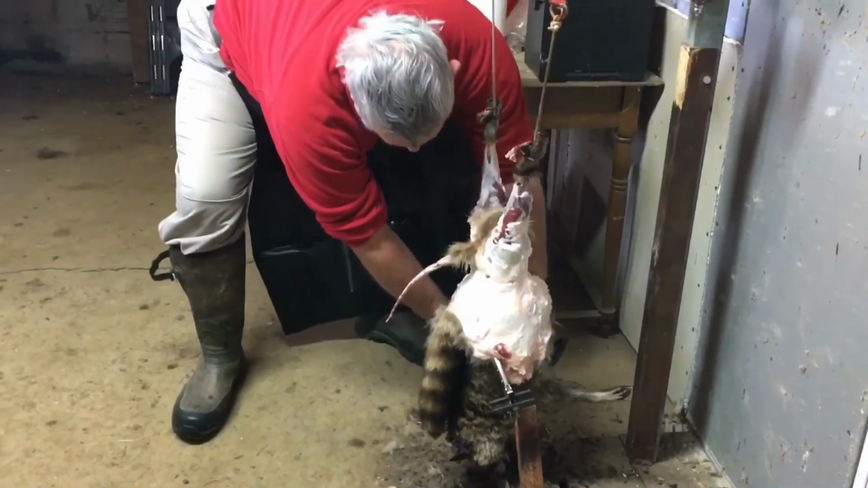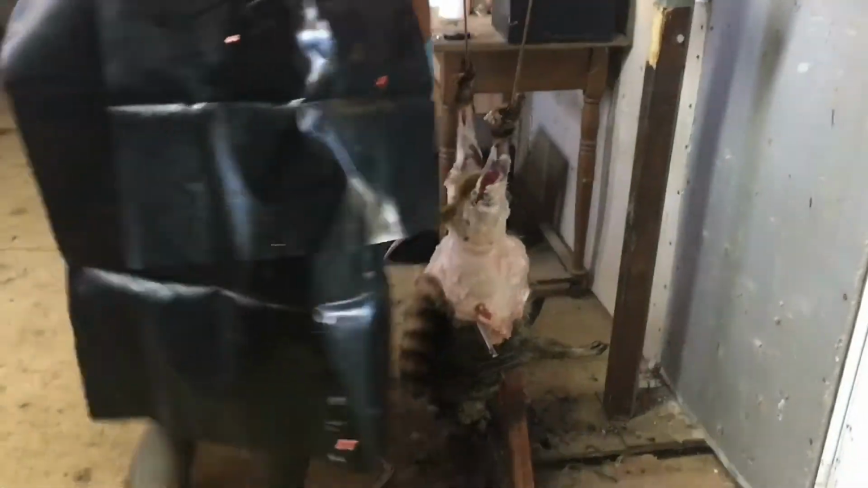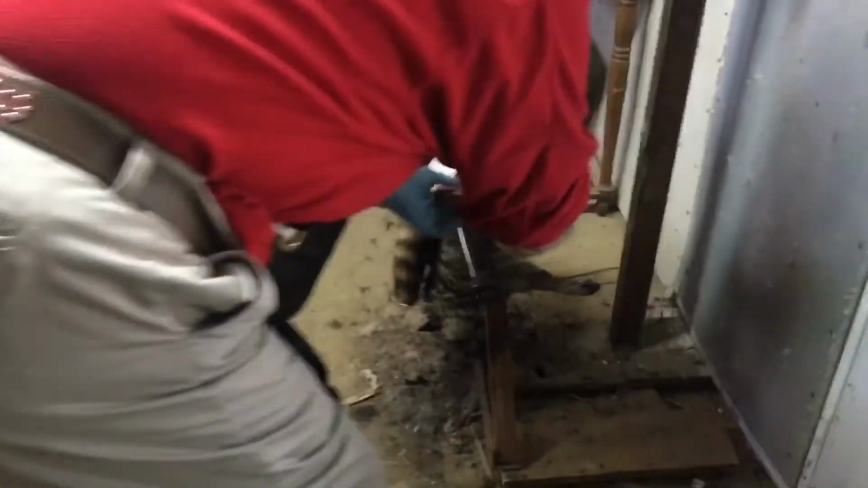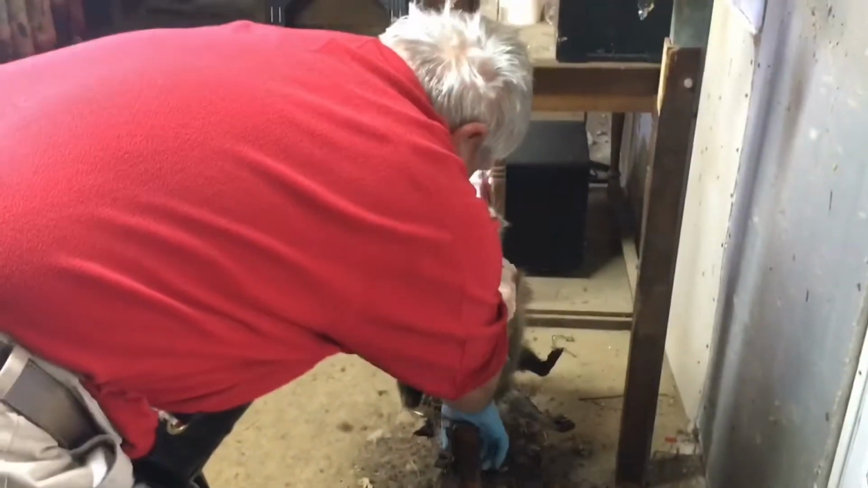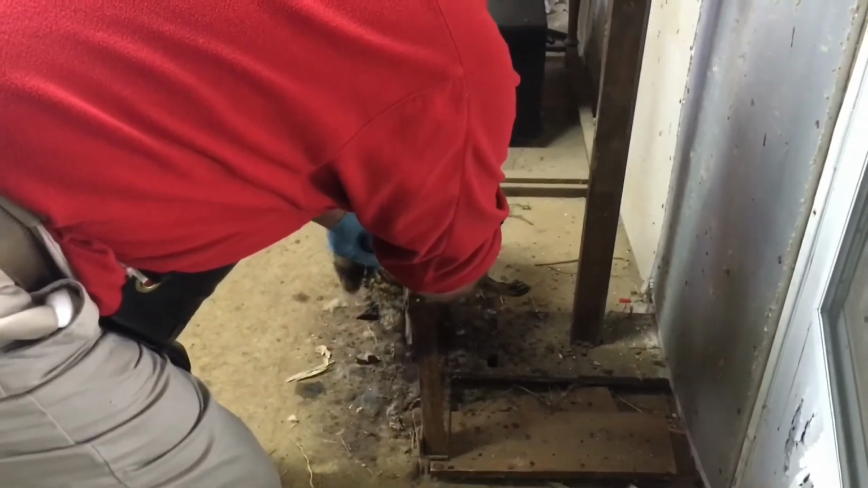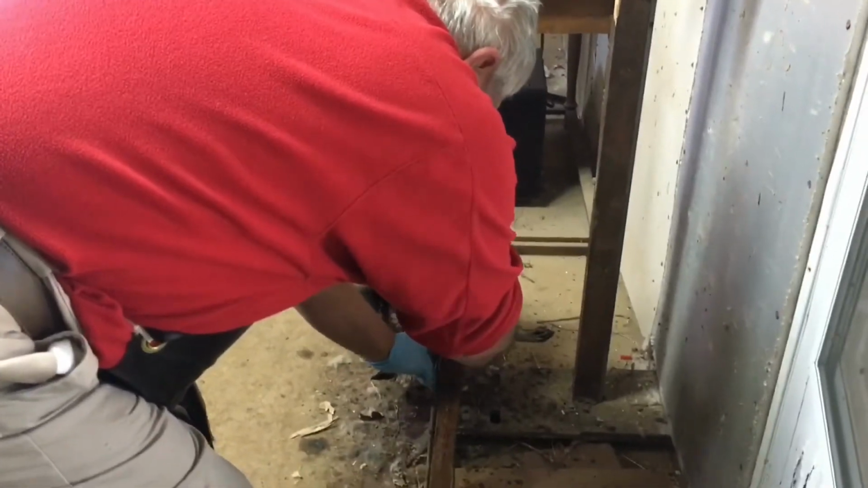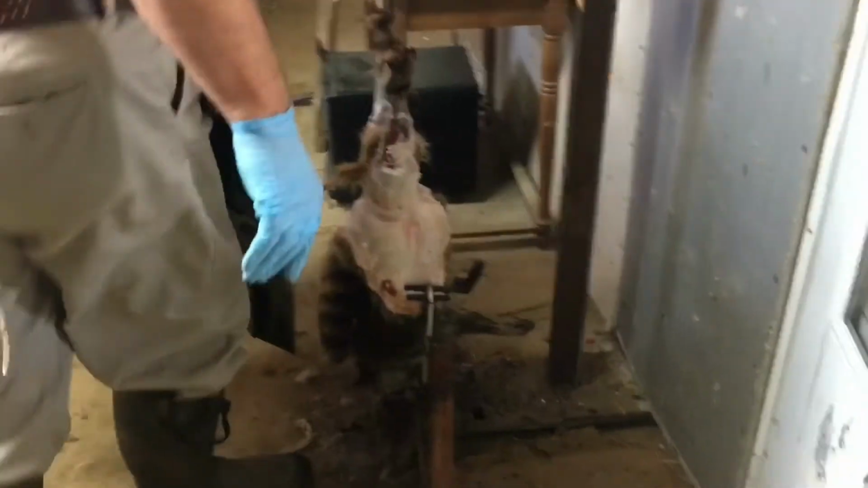I really liked it. Another thing that's really good is groundhog. We had a meet out in Scottsburg one time, before I moved to Florida. And my son, he was 5, I think. I took him over there.